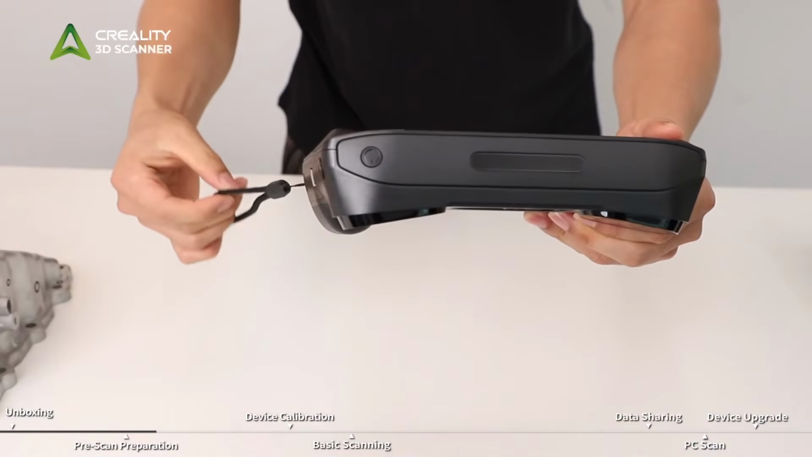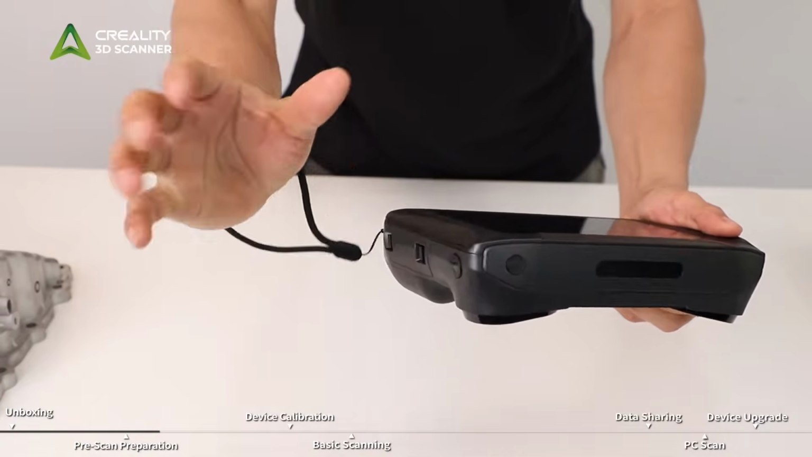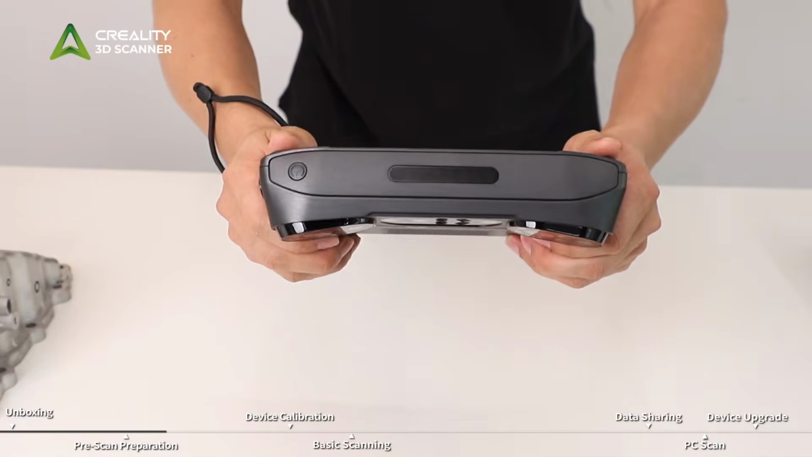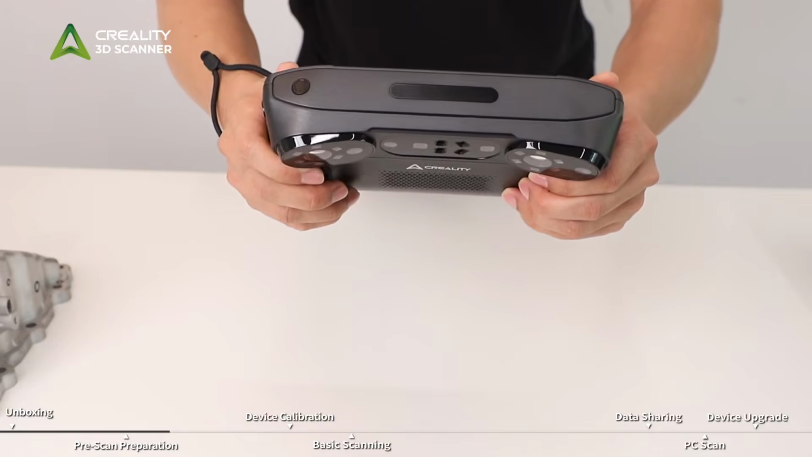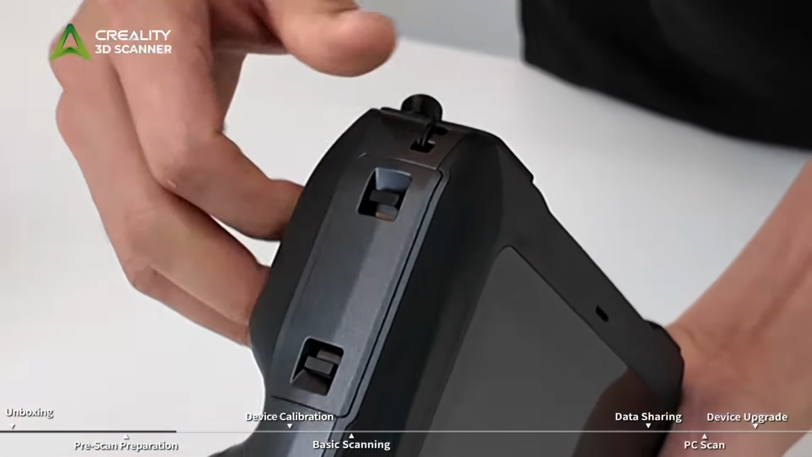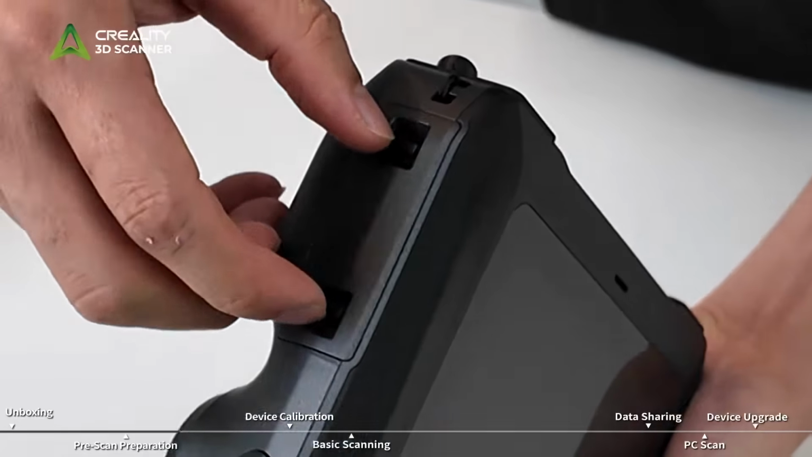There are wrist strap holes on the left and right sides of the bottom of the scanner. Attach the wrist strap through these holes to help prevent the scanner from slipping out of your hand, and protect it from accidental drops. The port on the right side of the scanner is the battery compartment.